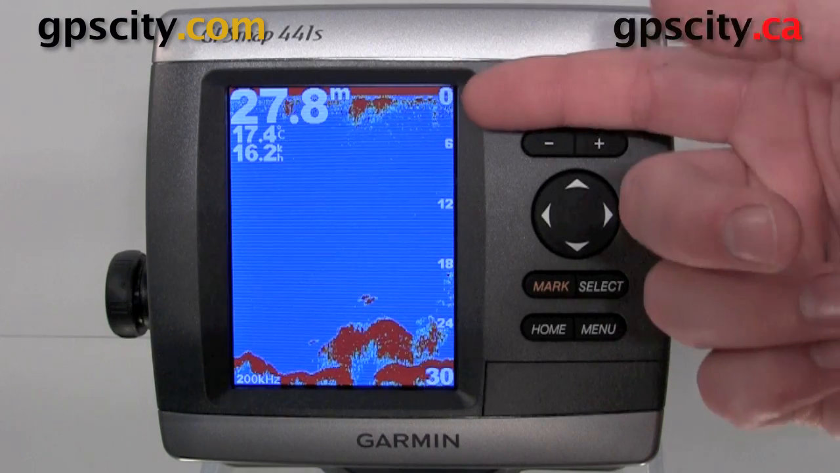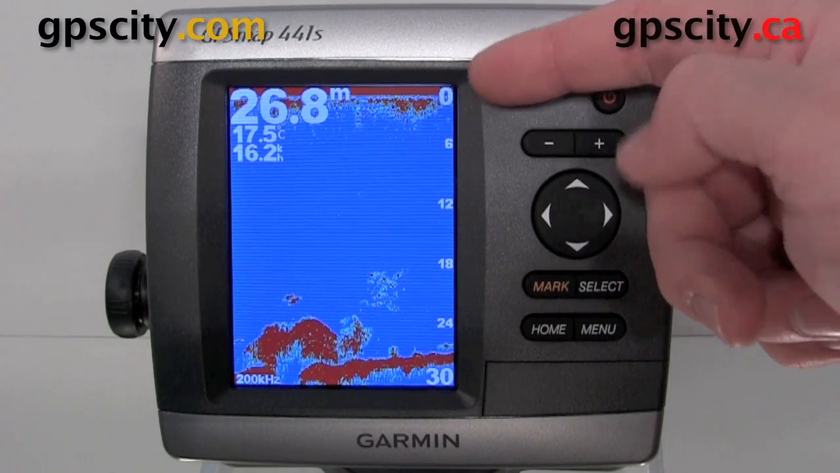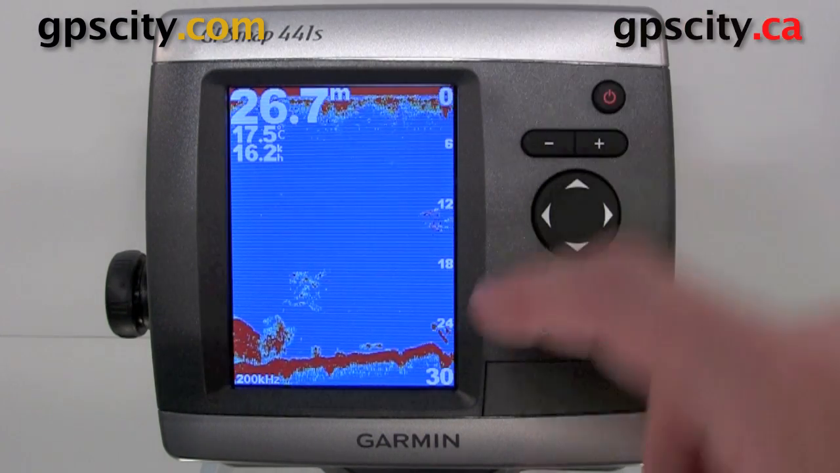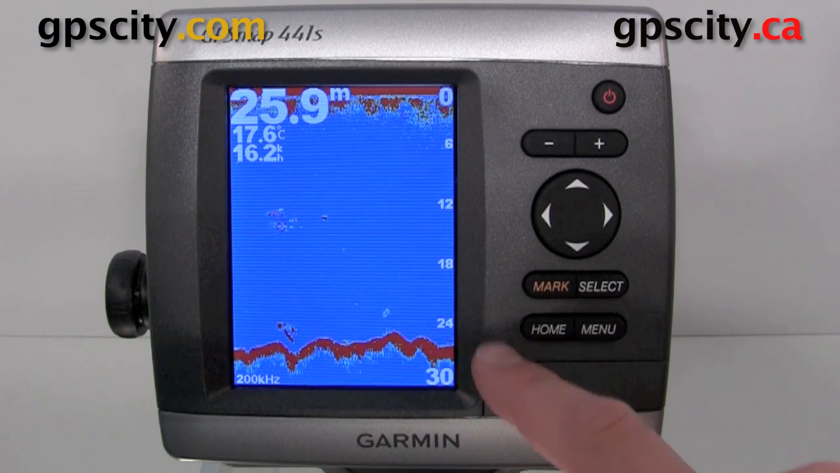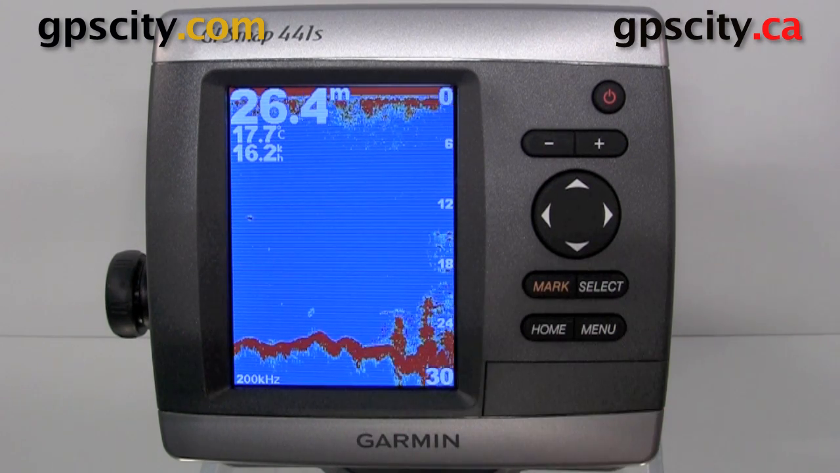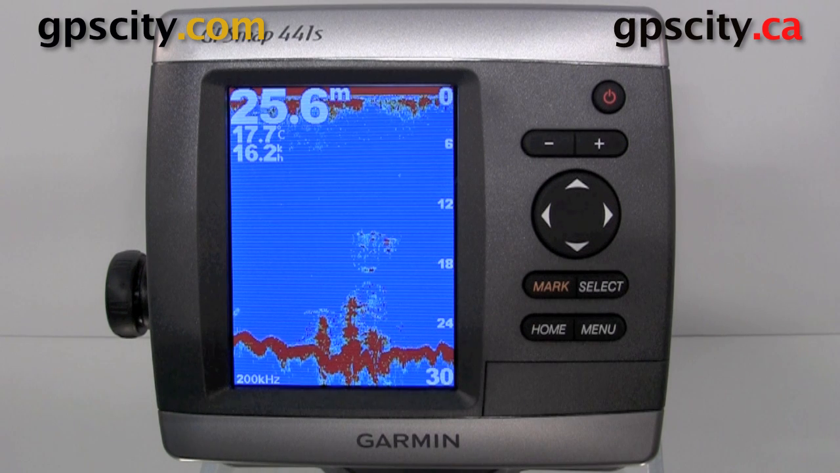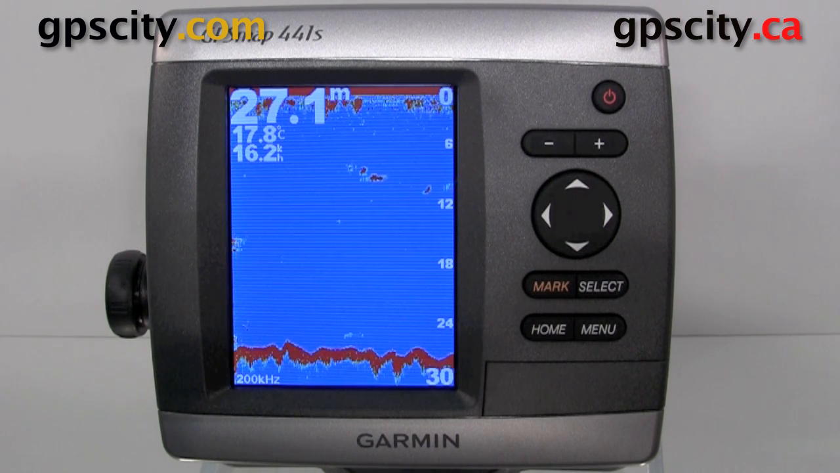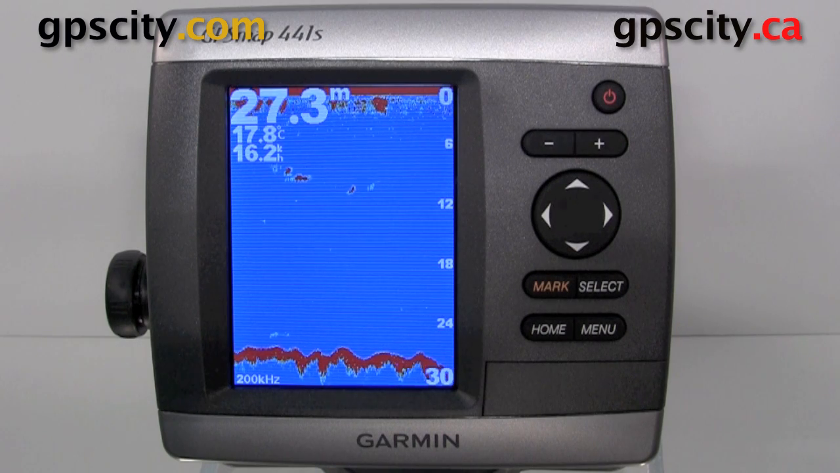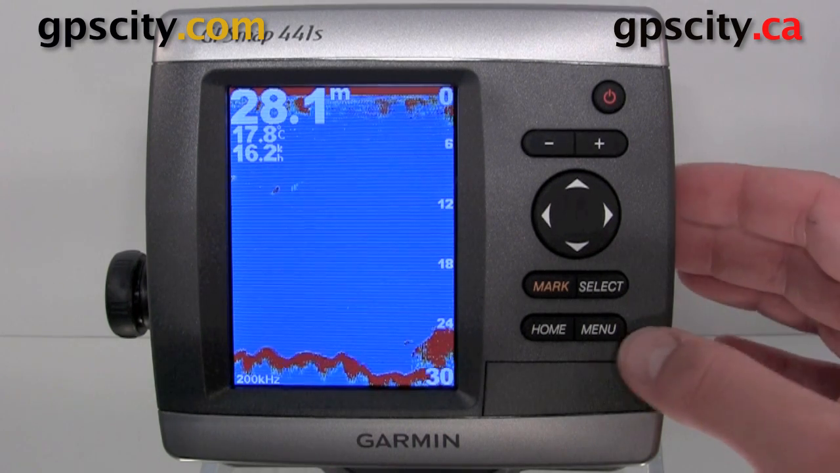And then right here this is basically our scale. So at the top here that's 0 meters and at the bottom that's 30 meters deep. And then we have different floating objects show up in the middle of the screen. Those could be fish clusters or they could just be debris floating around. Let's take a look at the other screens.